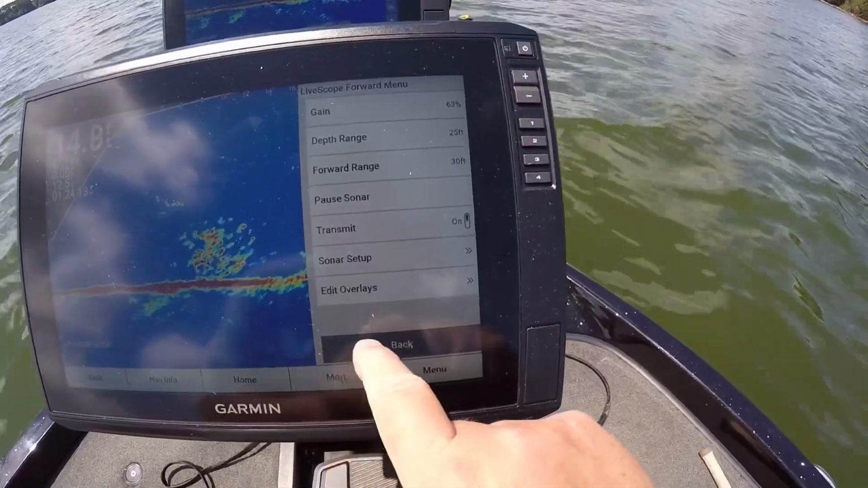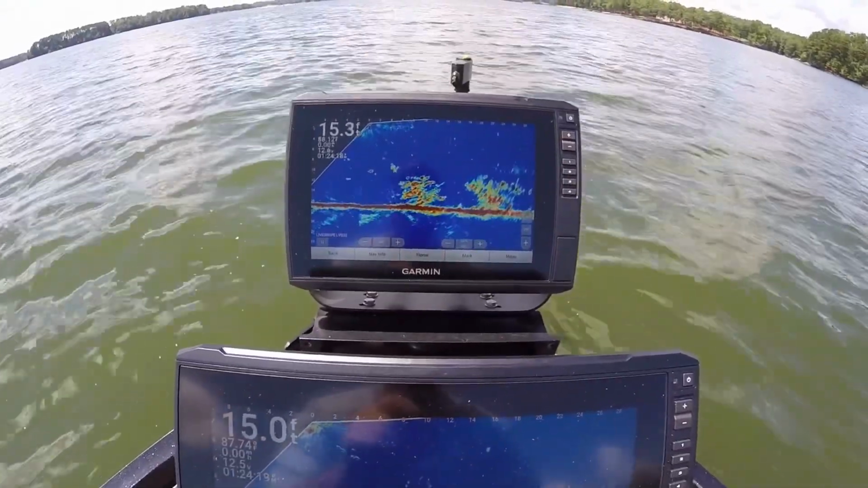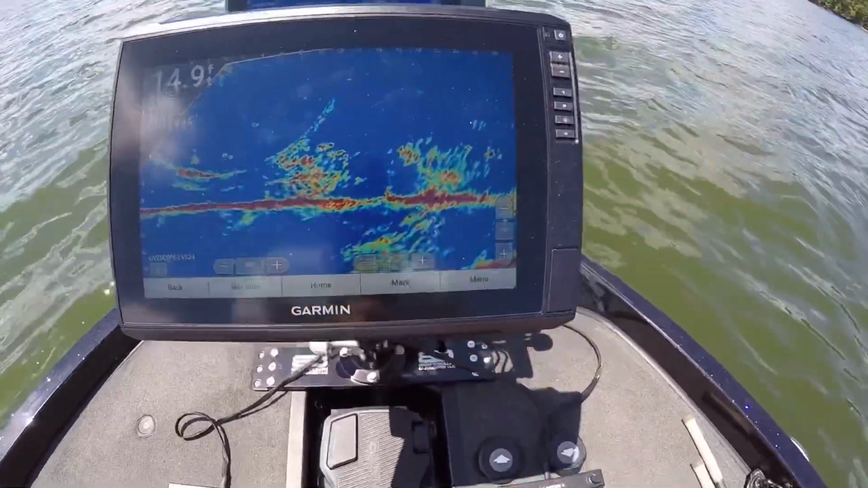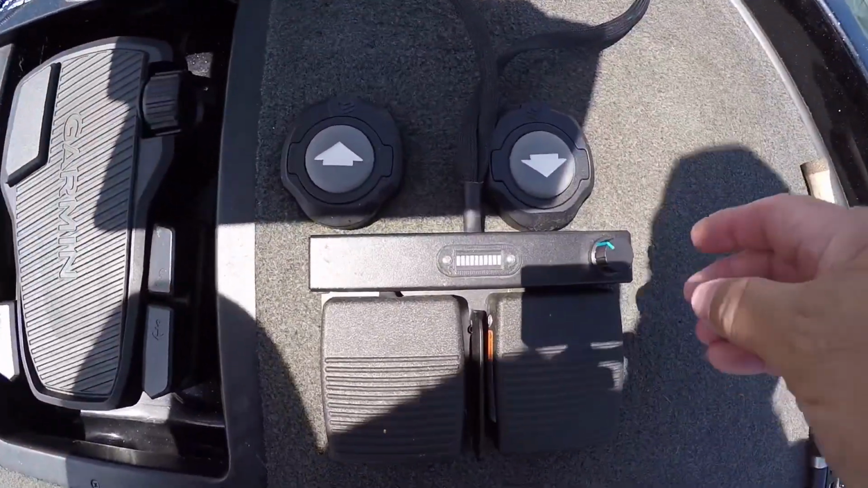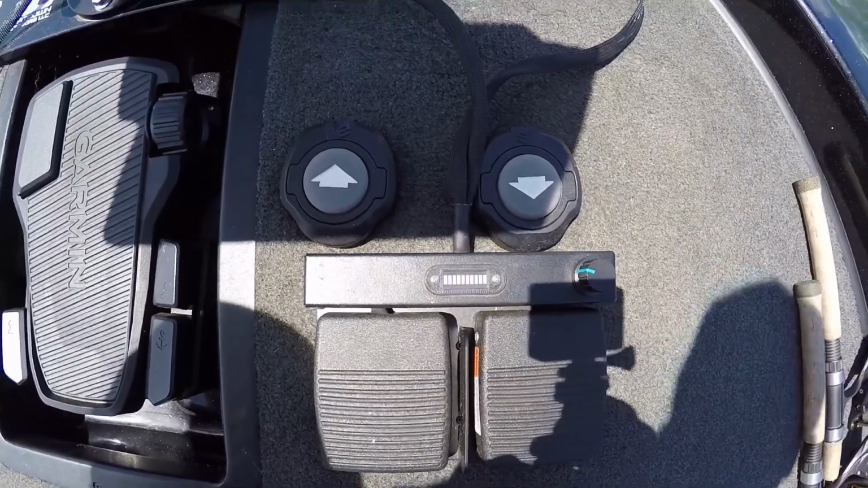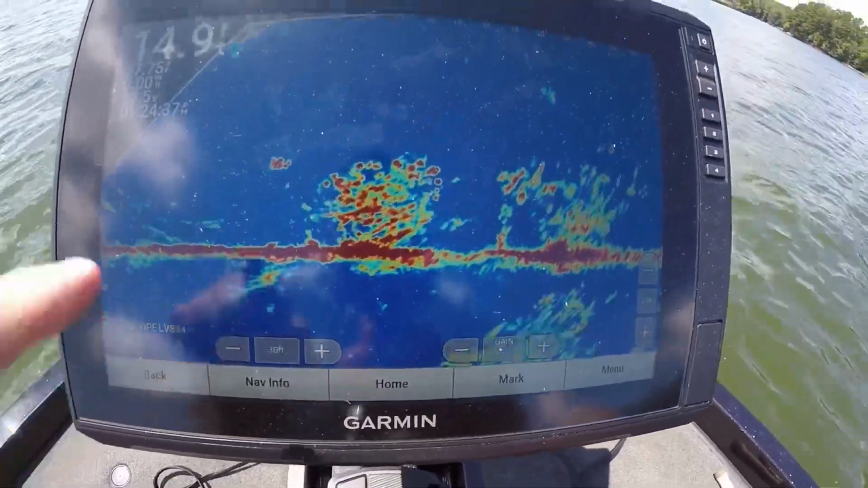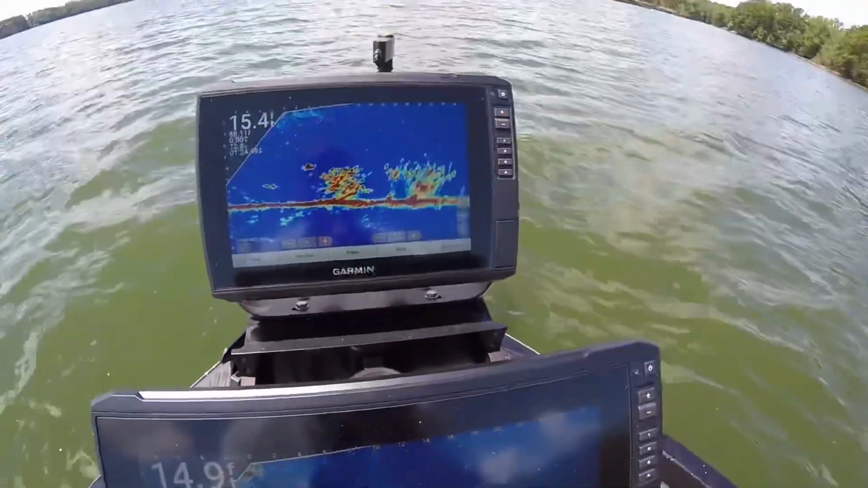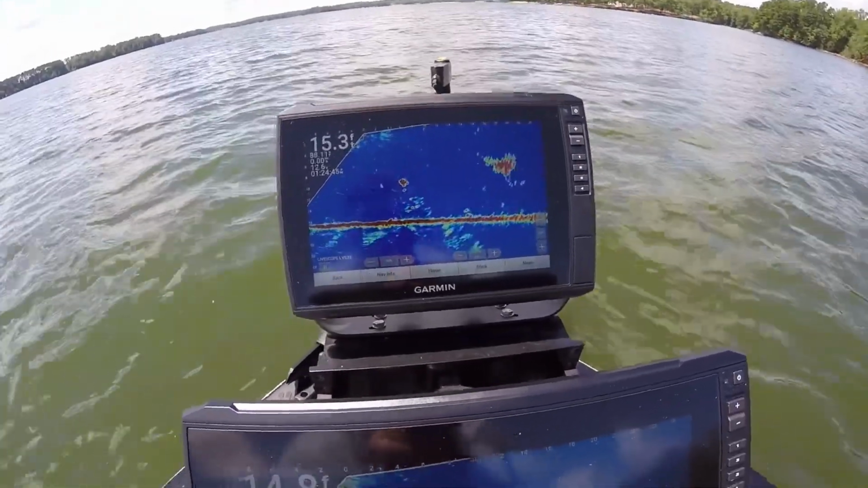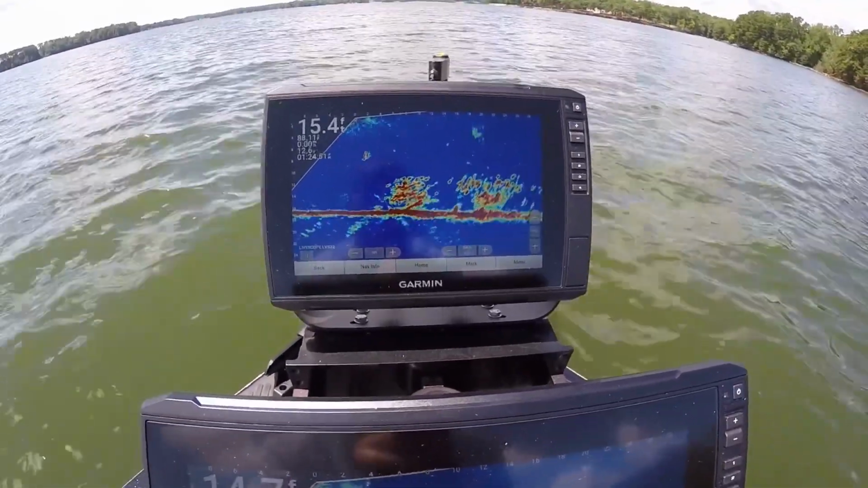Those are my settings, and they're both identical. I've got everything identical on both units. So as you can see, I've got the TruScan. I'll dial it down. I usually run it at about a 3. And the 32 is on the TruScan. So what I'm going to do, I'll move this thing around and we'll get it locked onto the brush pile.